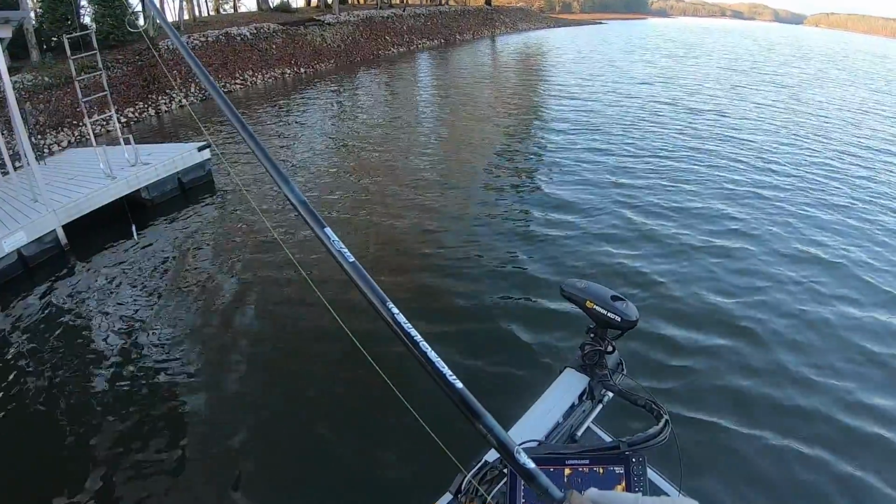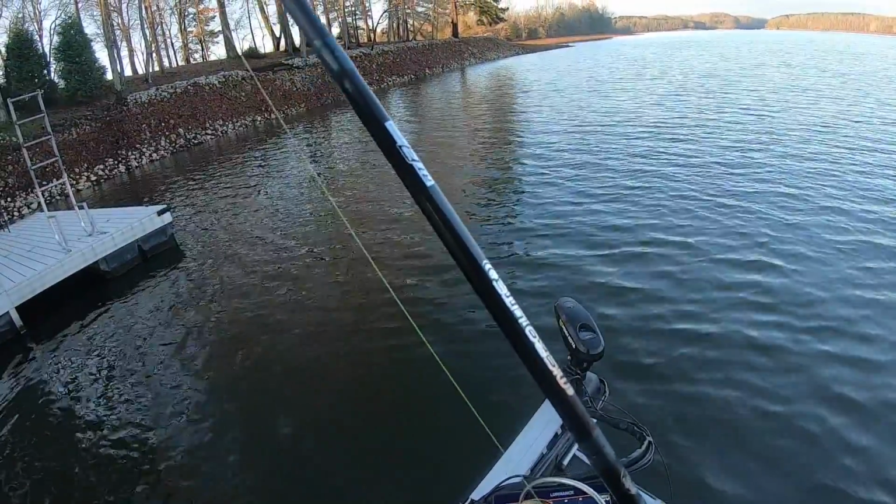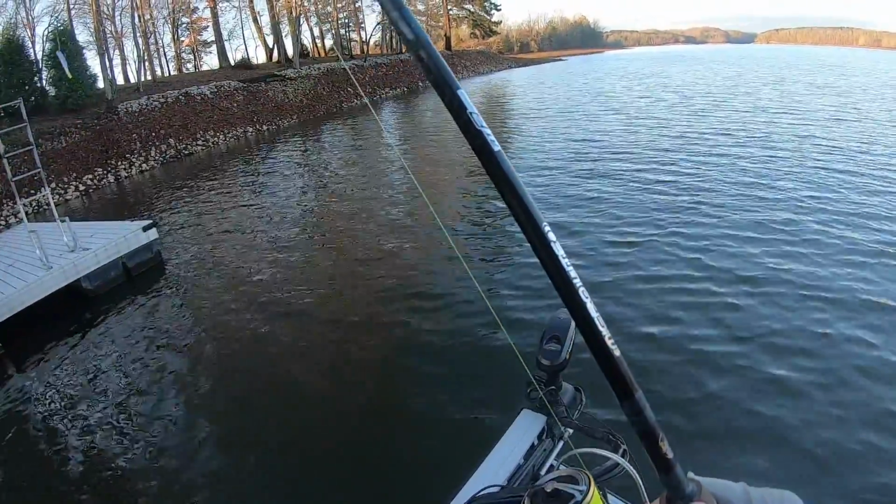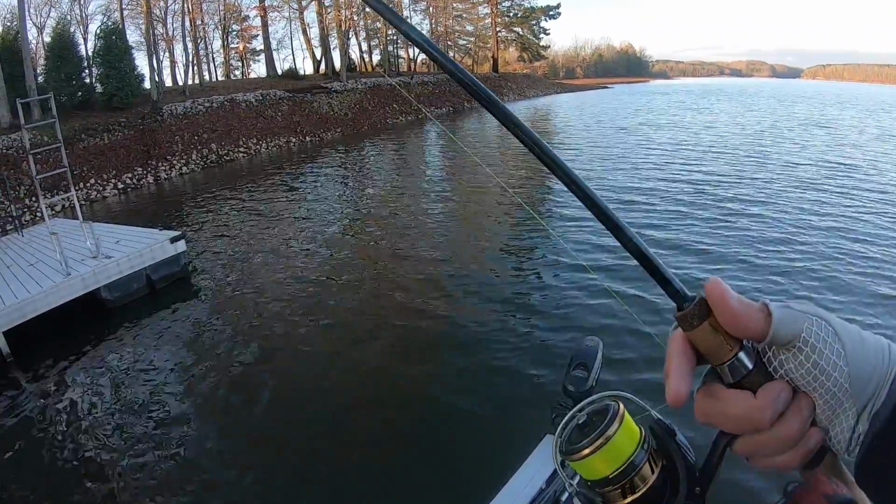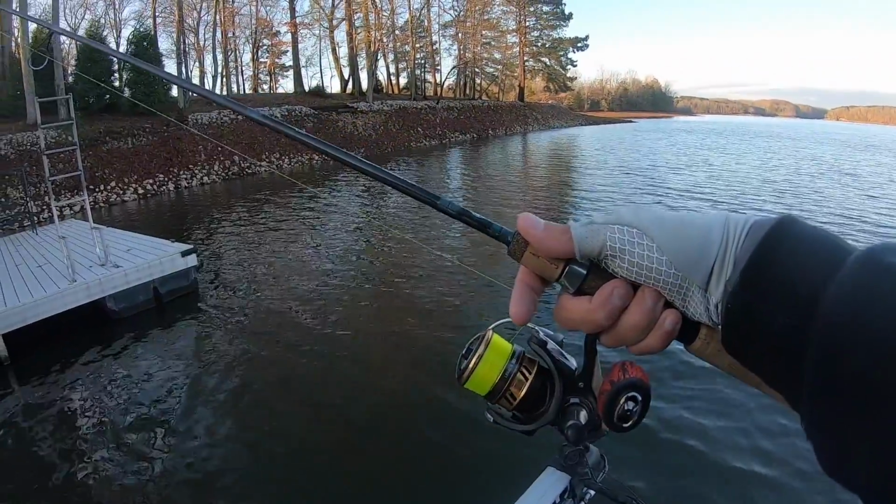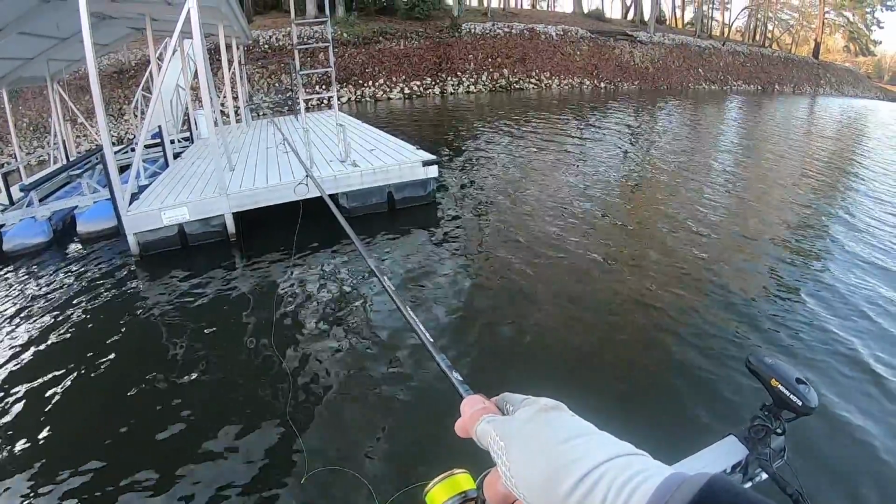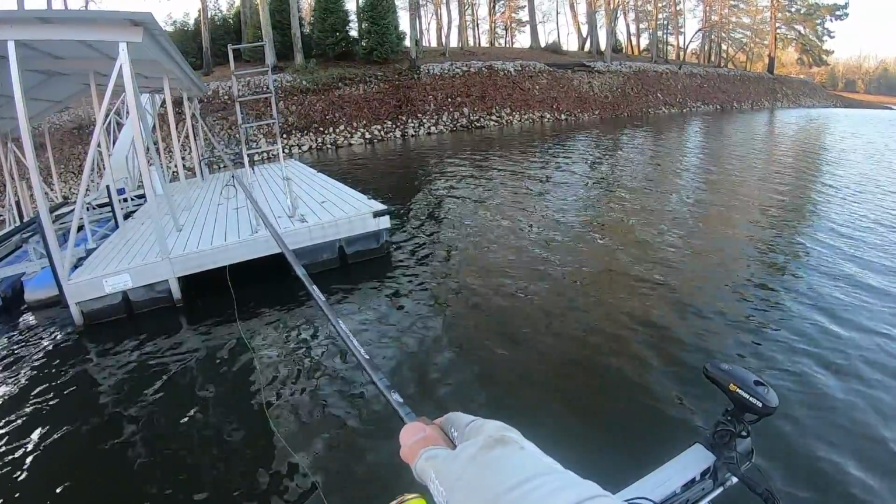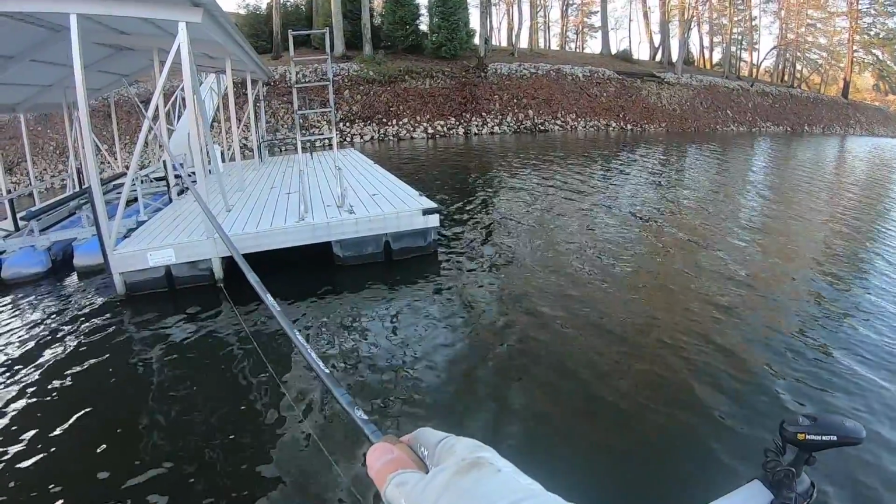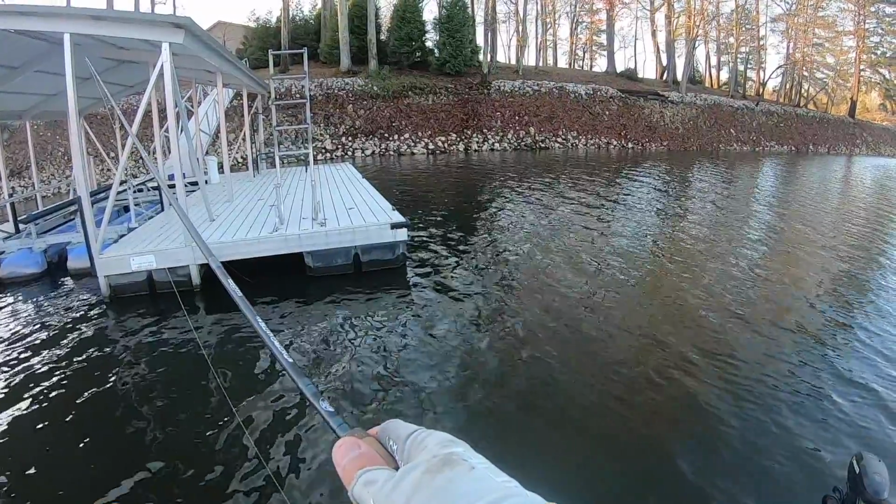All right, let's talk about conditions today and my setup and all that good stuff. I've got the same setup I've been using, 6 foot medium light action rod, 2500 size Daiwa reel, 4 pound Vicious panfish mono, high vis obviously, and I'm using a 1/32 ounce jig head with a Killer Clat colored Crappie Magnet. It's a real natural looking color,